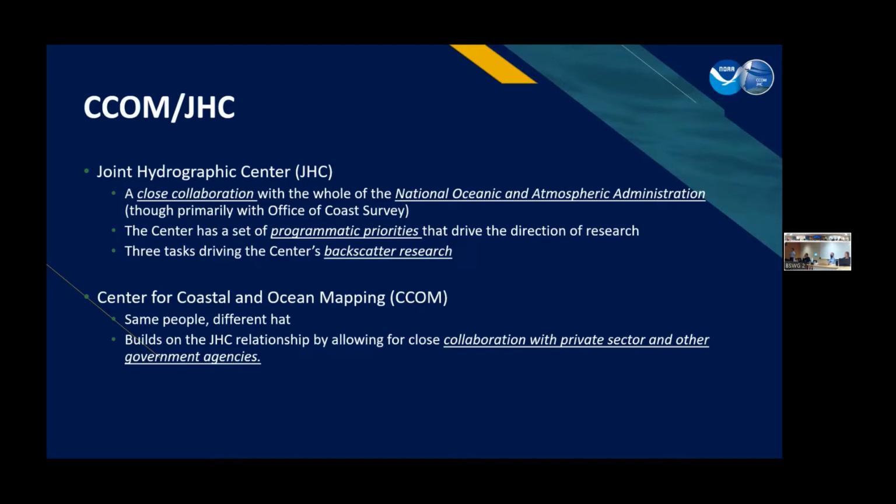The other side of it is the Center for Coastal and Ocean Mapping, primarily the same people, just a different hat. This relationship builds on the JHC, and that allows us to work on projects outside the scope of those programmatic priorities of NOAA. It lets us work with the private sector, other government agencies, and philanthropic organizations.